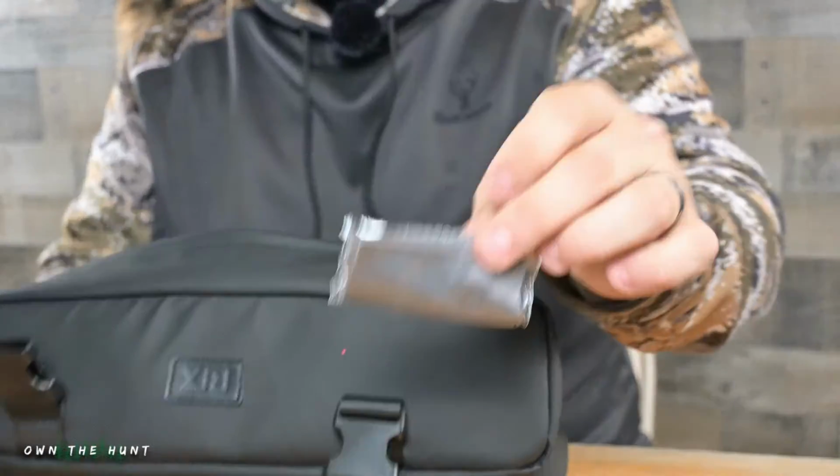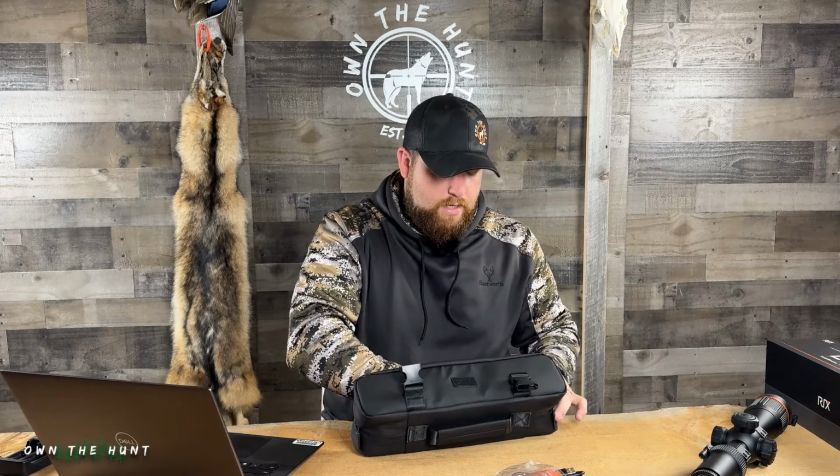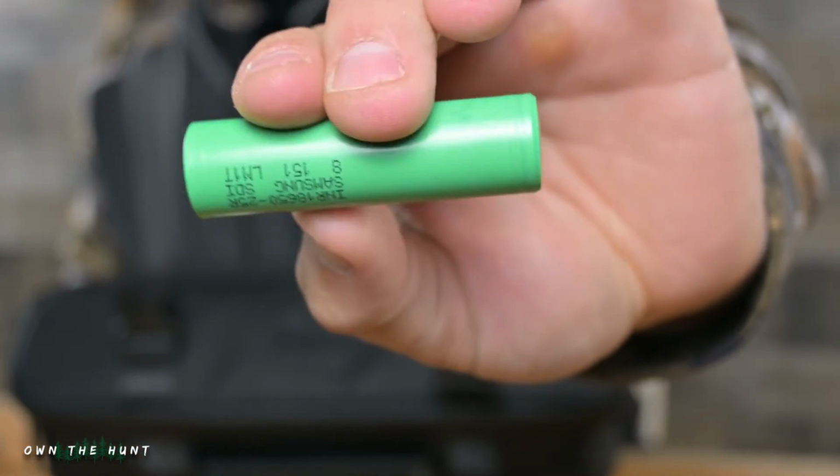and it also will work with your charger to charge it. You're going to get a lens cleaning cloth. You're going to get 5 thermal activated targets. These make it super slick to sight your rifle in. Not many, if any, scopes that I know of on the market are coming with those. And you're going to get 2 18650 batteries with the flat top. These are really nice batteries.